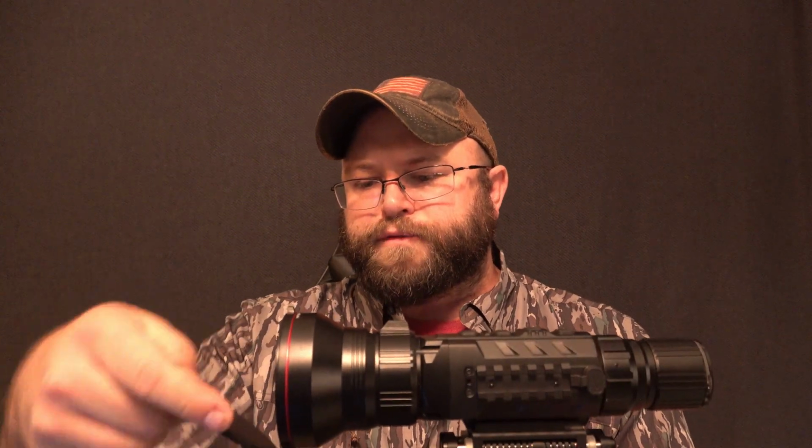You could run it flat down in front of you. It just feels kind of weird to me like that. I just don't do that. I usually run mine off to the side, but this thing does spin all the way around whatever direction you would want it to go. But it does make a little bit of noise because it is a metal lid, so just be aware of that. Going a little bit further back, you've got the focus ring right here.